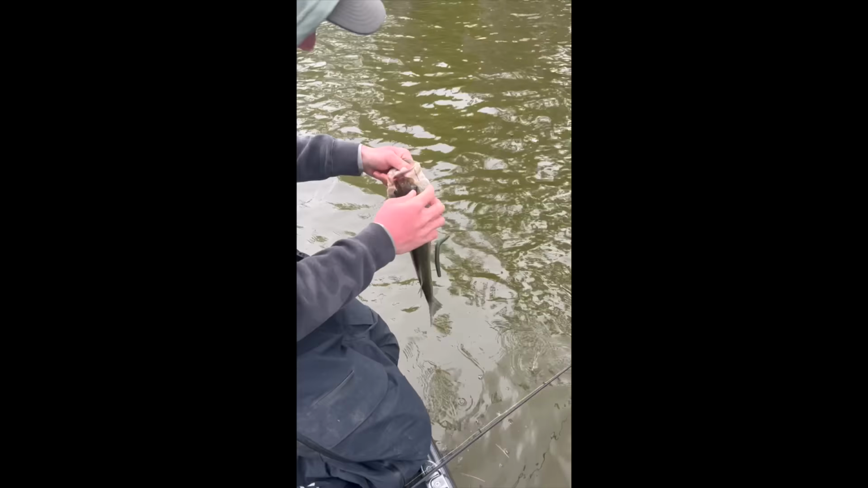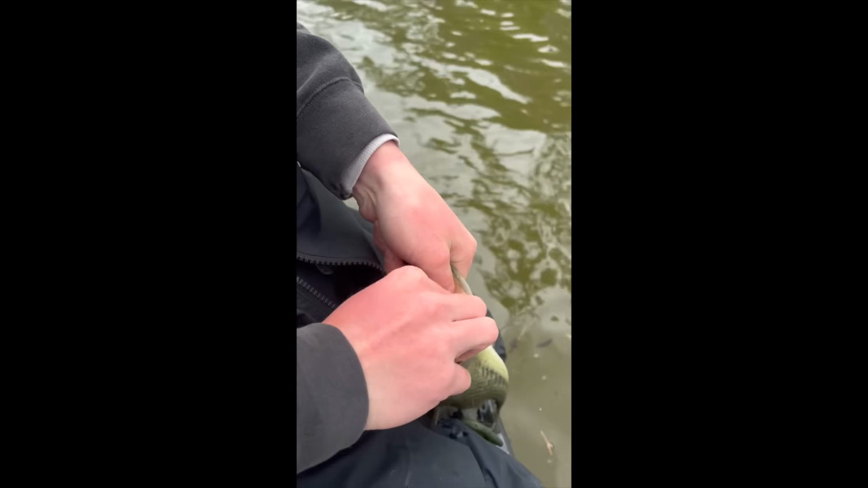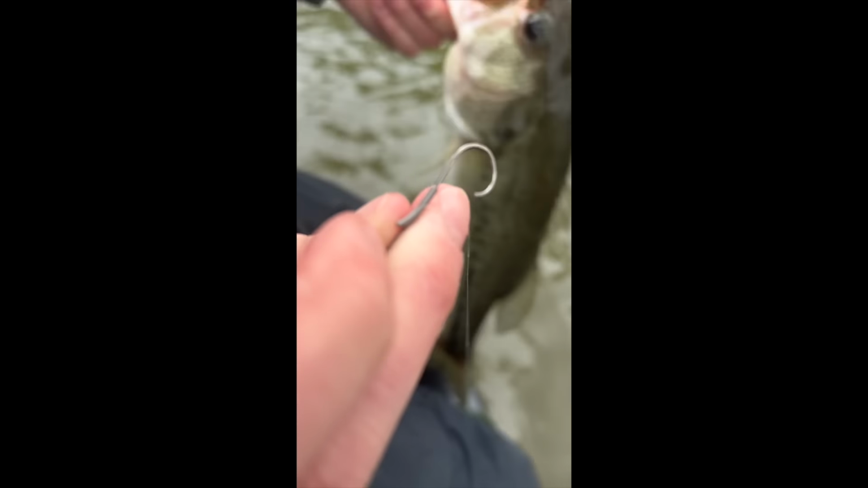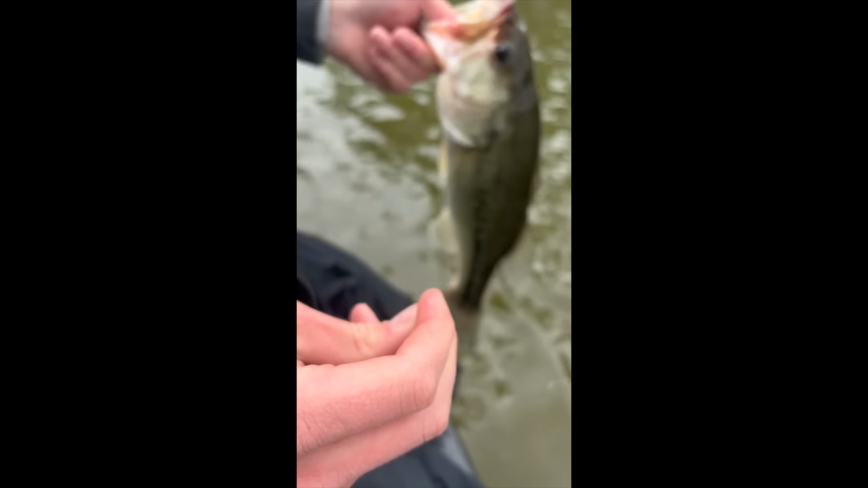All right, Lukey, show me how you pre-fish. Oh, he's not fun. Let's see your hook. Yeah, you could catch one on that. I should have warned you.